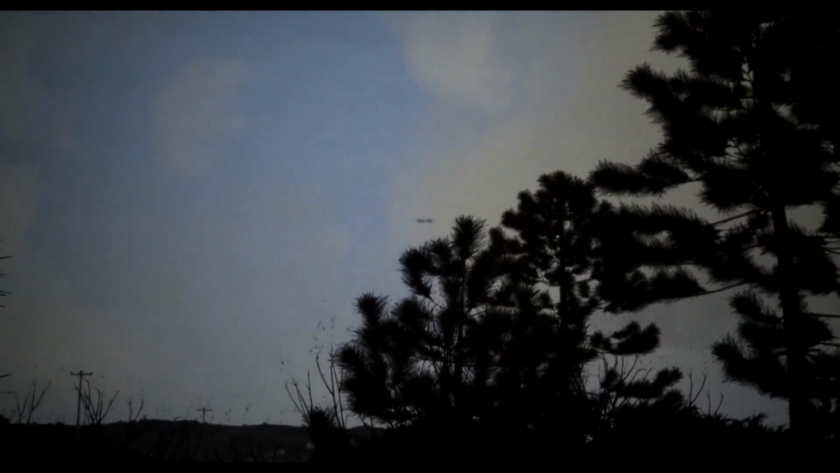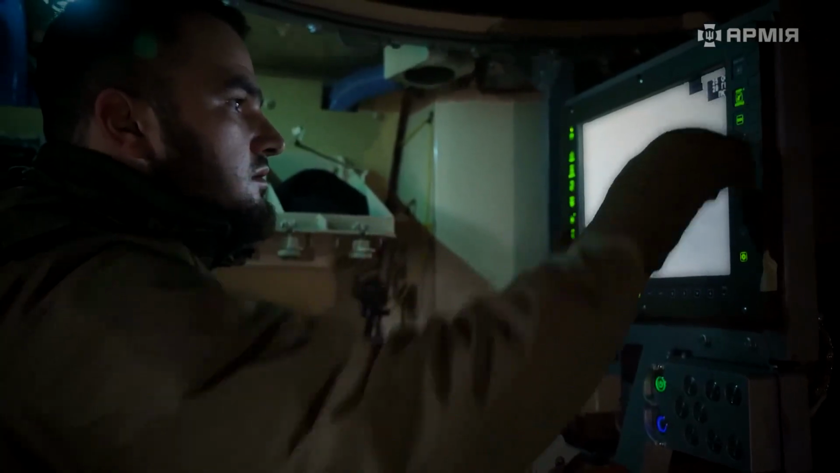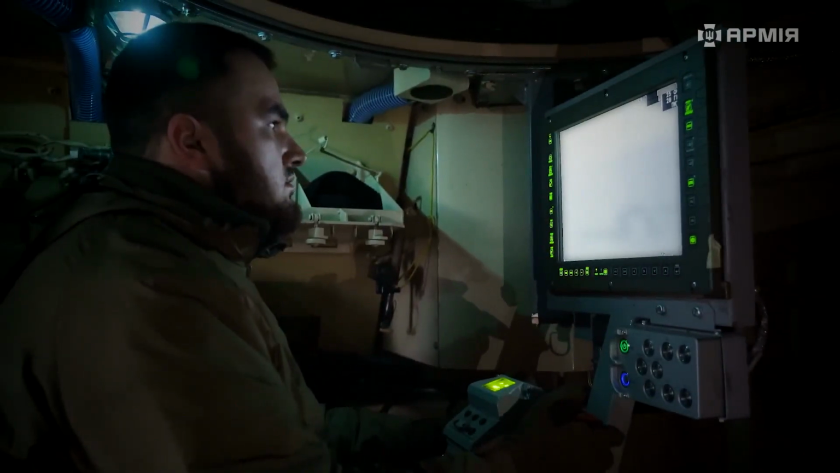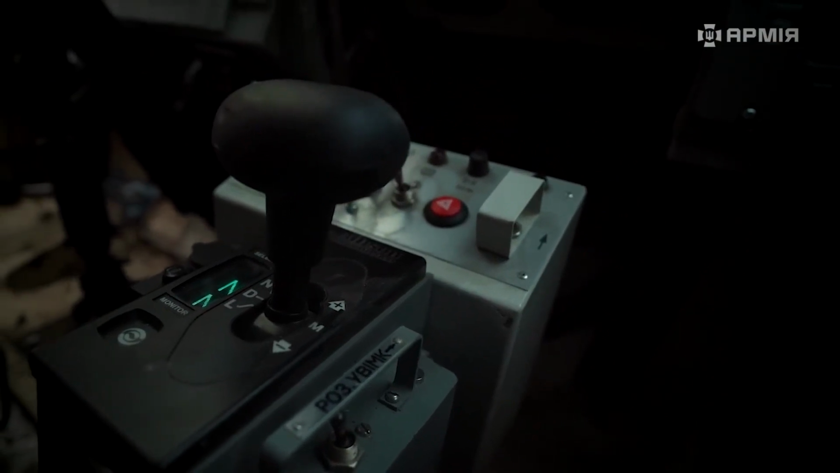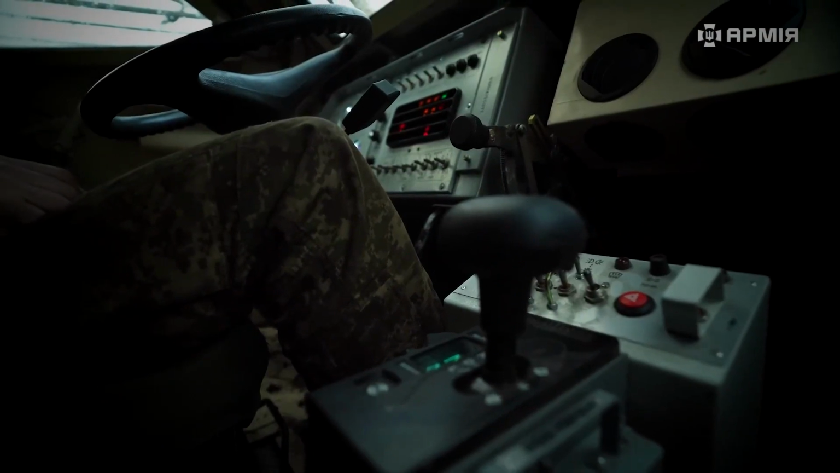Roughly 30 meters from the main bloom, off to the flank, a second source of warmth flickers into the frame, fainter, lower, but unmistakably hot. For the analyst watching live, this is a problem with no good answer in the moment. Is it a second vehicle? A generator? A trick? Striking the wrong bloom means wasting the one window the warm-up just opened, and the longer